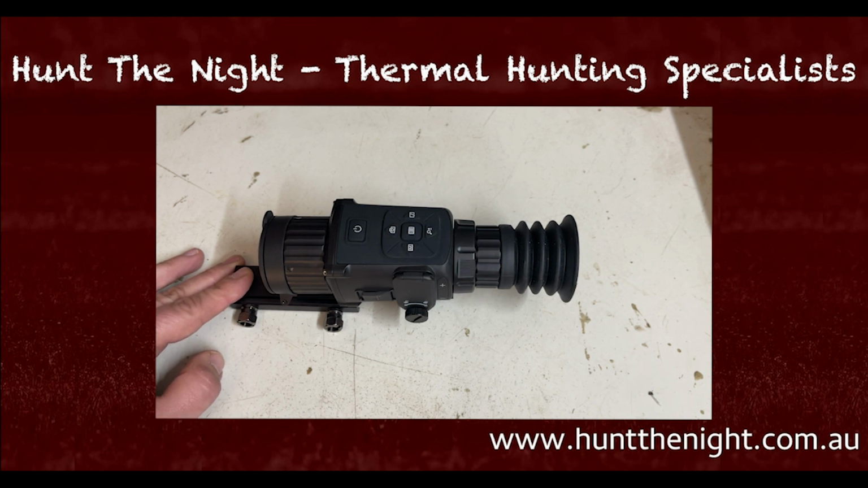Now, I haven't updated this to the latest firmware. There isn't a firmware update for this, which has more to do with the zeroing when you use this as a clip-on, and I'll do a proper review on that when I get the chance. But today we're just talking about it running as a scope. So let's get back to what this is.